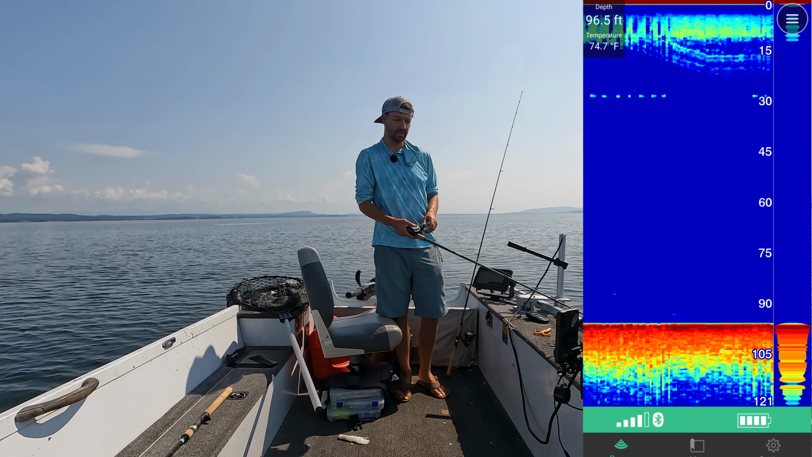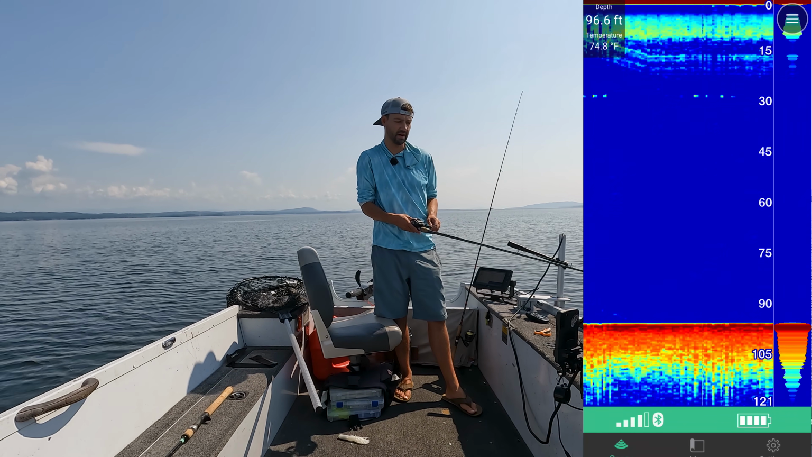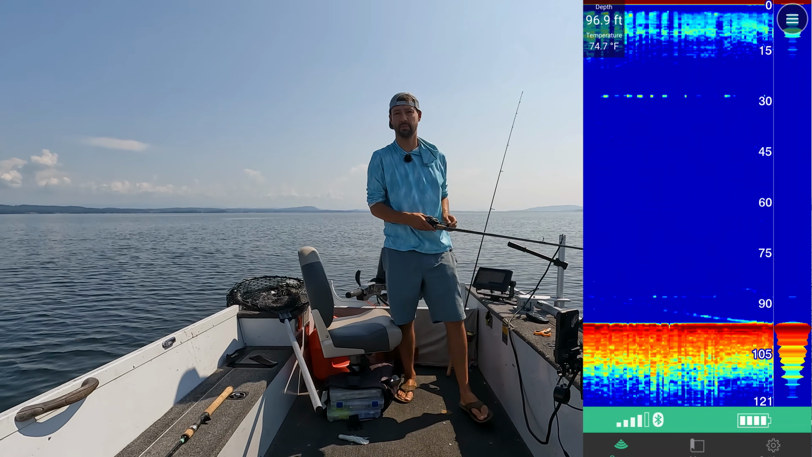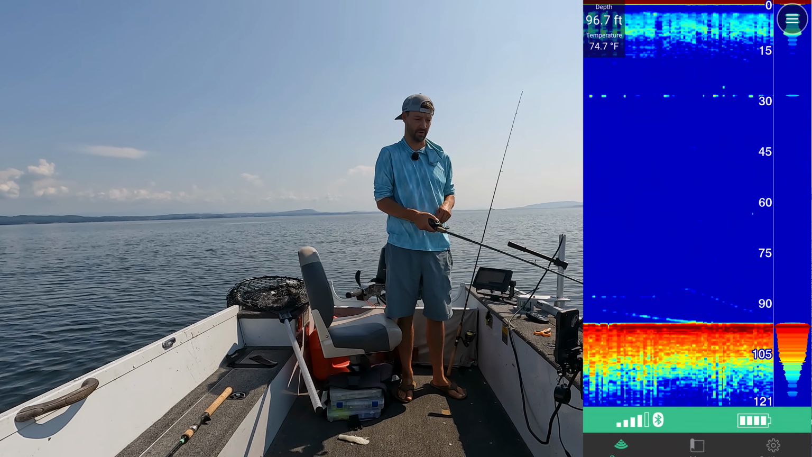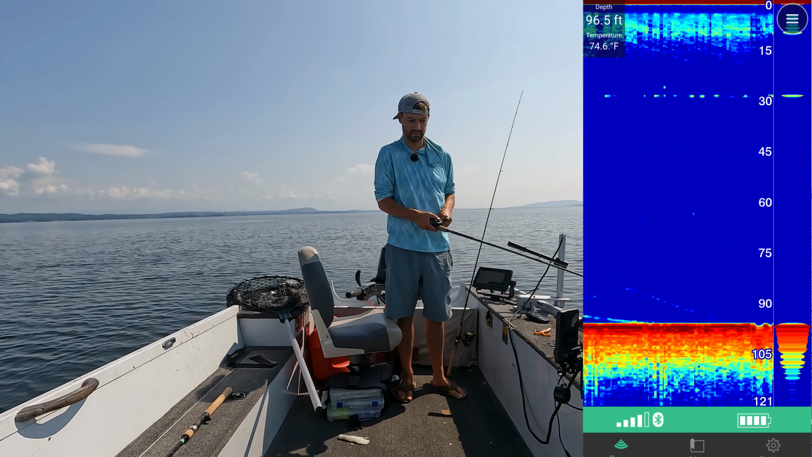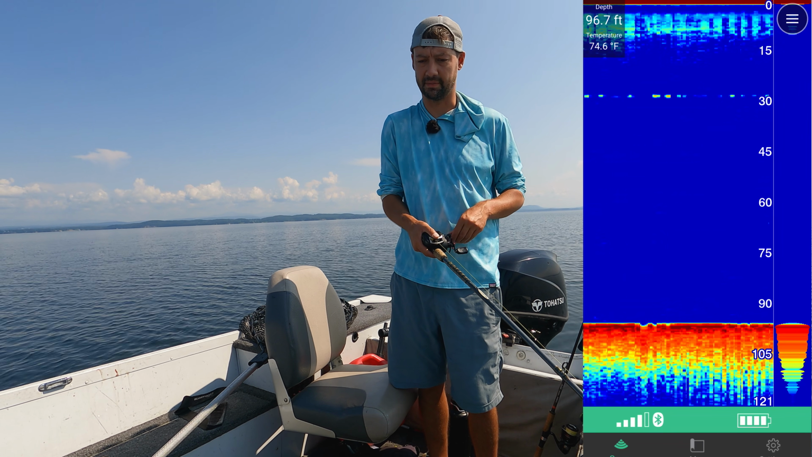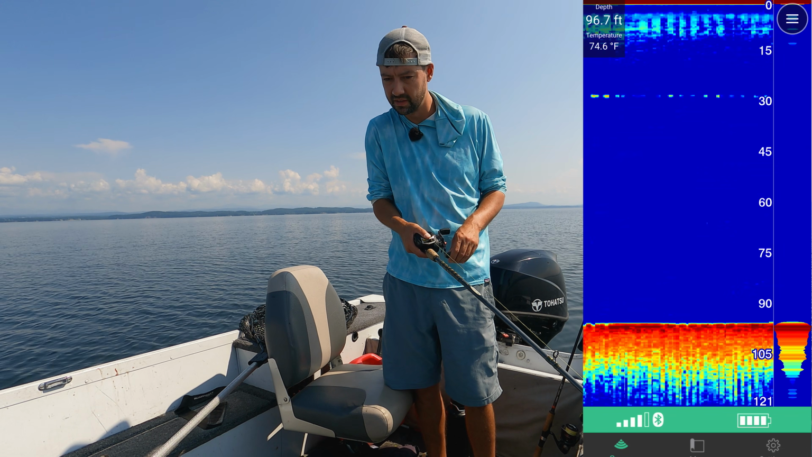So even if your little tin boat doesn't have a sonar, this is a really good option. It's super cheap. You can sync it to your phone. You can put it on a 10-inch tablet if you want to. Whatever has basically Bluetooth, you can sync this to. And you can download the app too. I've tried to download it on some older...